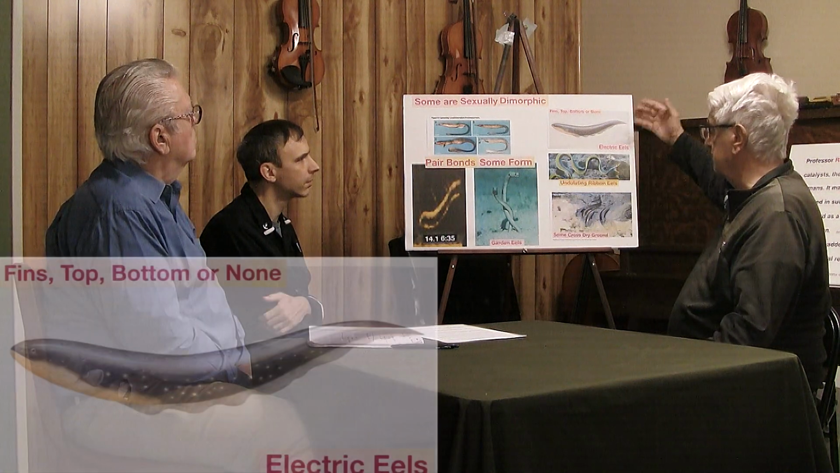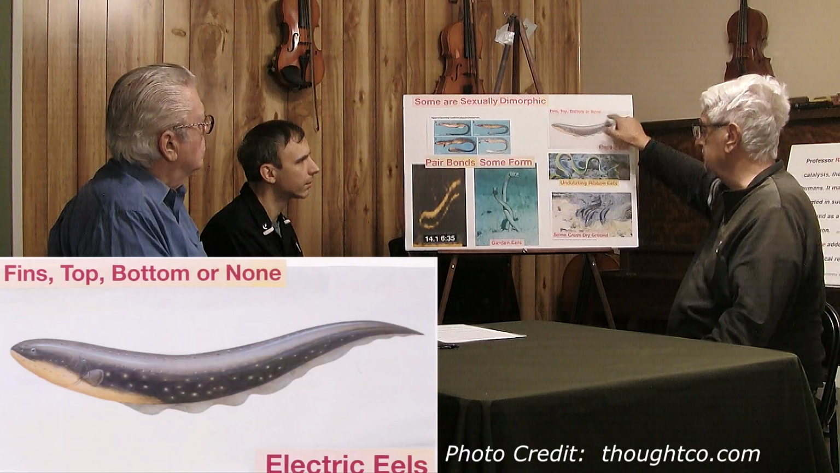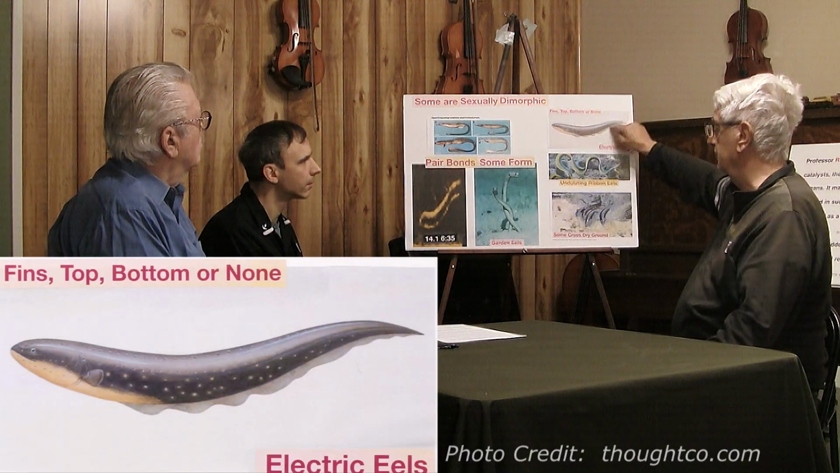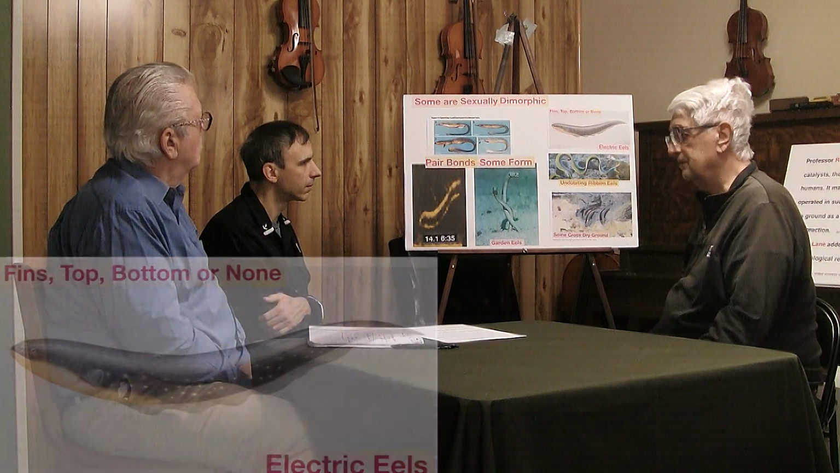Something about Ogopogo that's puzzled me is that there is no apparent dorsal fin on the animal. And I wondered if eels always have a dorsal fin. An electric eel, for example, doesn't have any dorsal fin. Some eels have a dorsal fin, some have an anal fin that runs the entire length or most of the length. Some have none at all, like the snake eel, although I can't say for sure all snake eels don't have big fins.